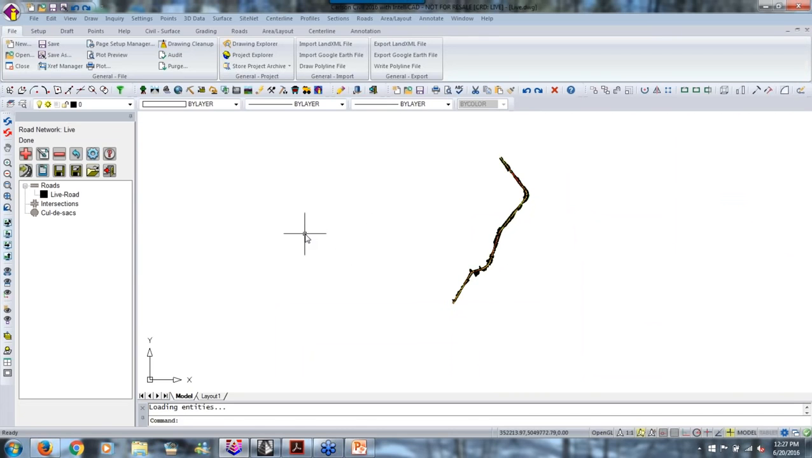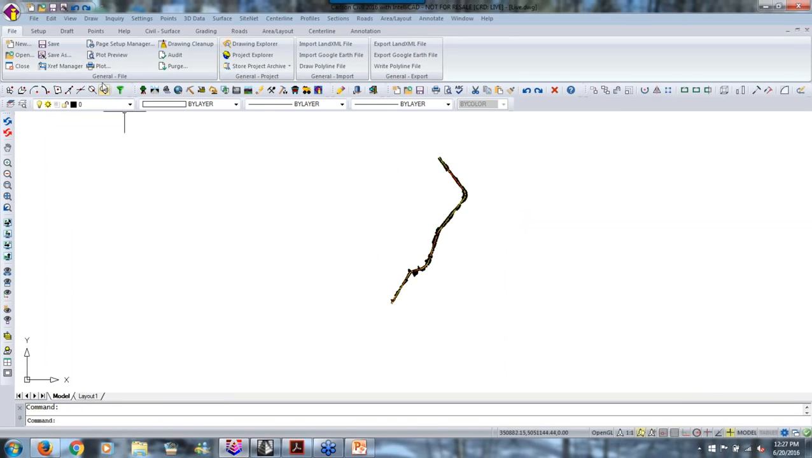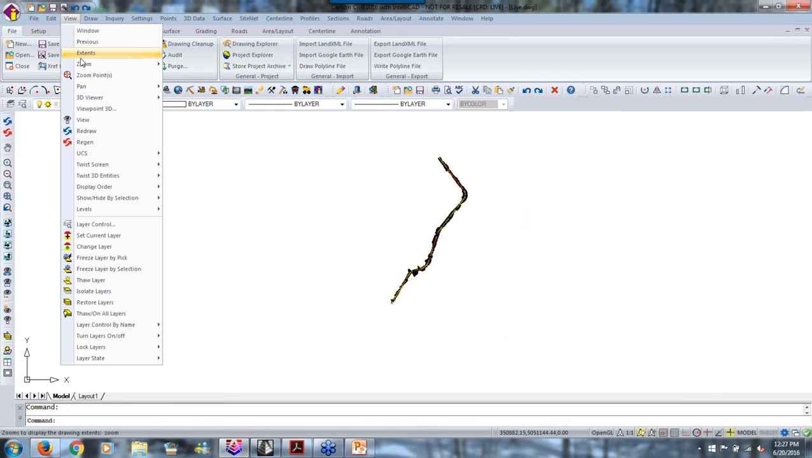So I automatically get some visualization there. And let's save this, and let's save our drawing, because so far so good. 12:27. Okay, so let's say we're done with the road design for now, and let's take a look at the whole thing.